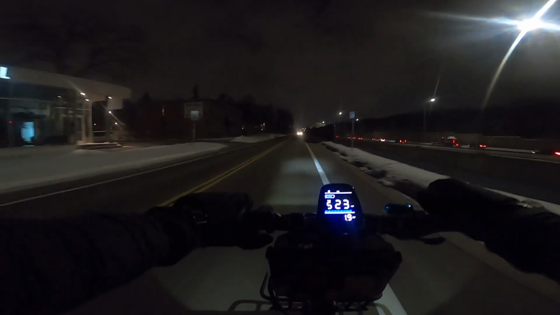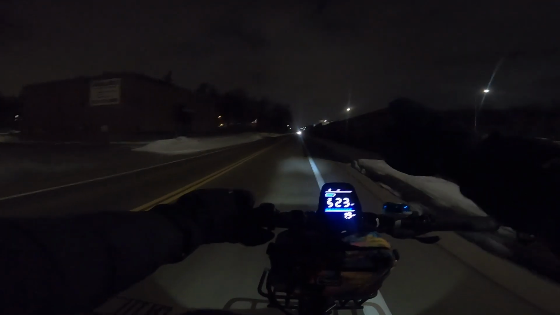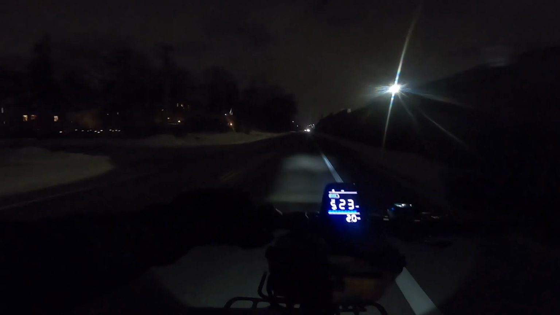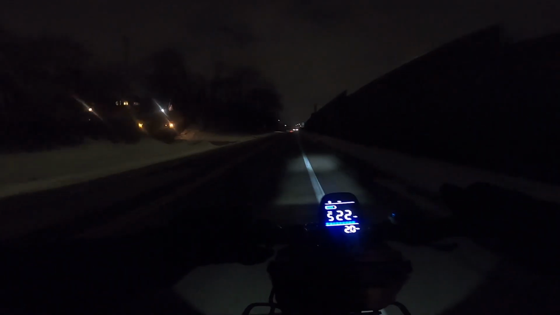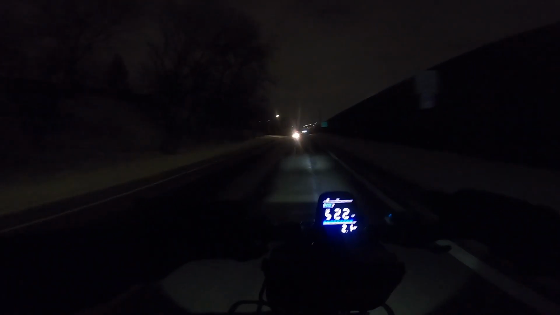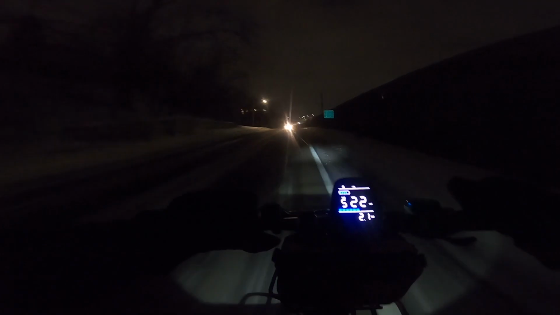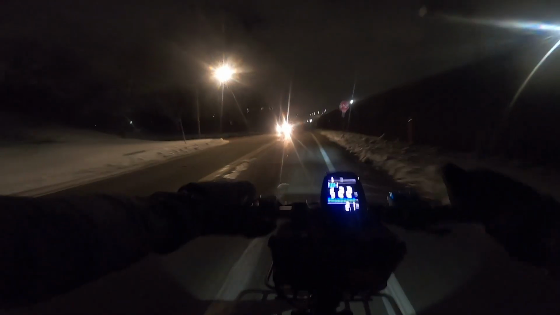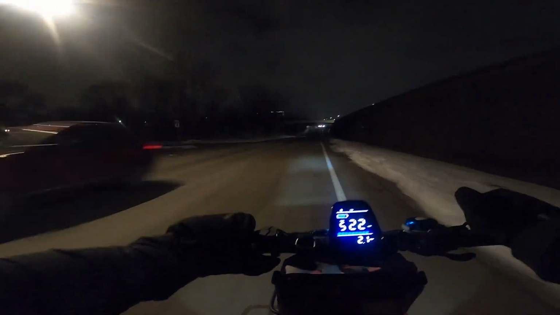A couple days ago I had a weird thing where the headlight shorted out, and whenever I turned it on it kept shutting off the bike, and so I actually ended up ordering a new headlight to replace this one because I figured it was broken. But then today I turned it on and it worked fine, so I don't know what the deal is, but I guess now I'll have a backup headlight.